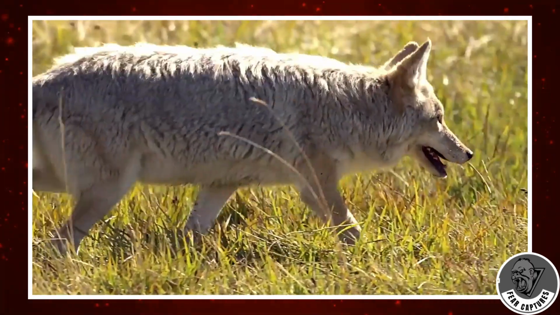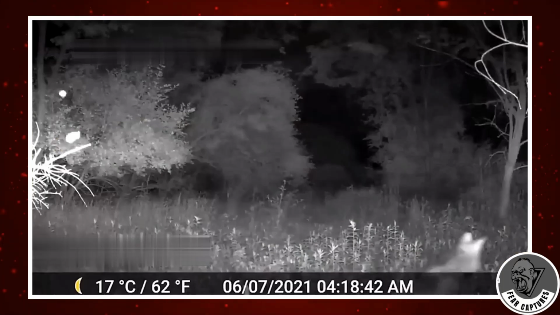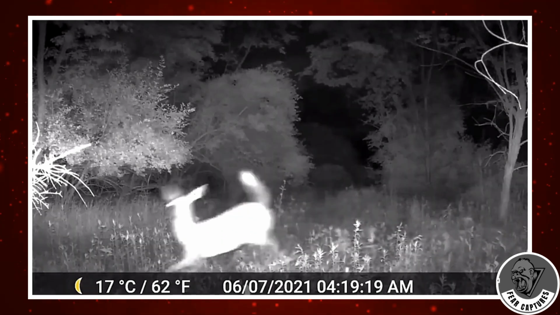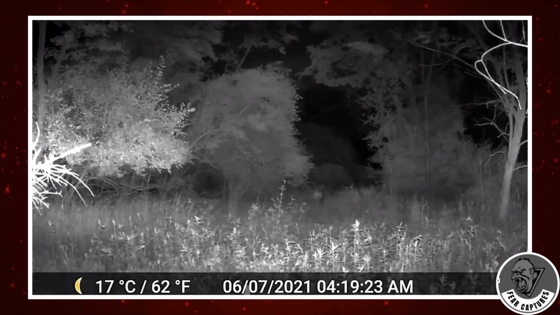Coyotes really have a thing for deer. Whenever a group of coyotes spots a deer, they're all about giving chase to catch their meal. Imagine this. There's a cool video from June 2021 where you can see a bunch of coyotes facing off with a deer. The deer is leaping through tall grass while the coyotes are doing their best to round her up for a snack. Here's a secret that the person who posted the video didn't mention.